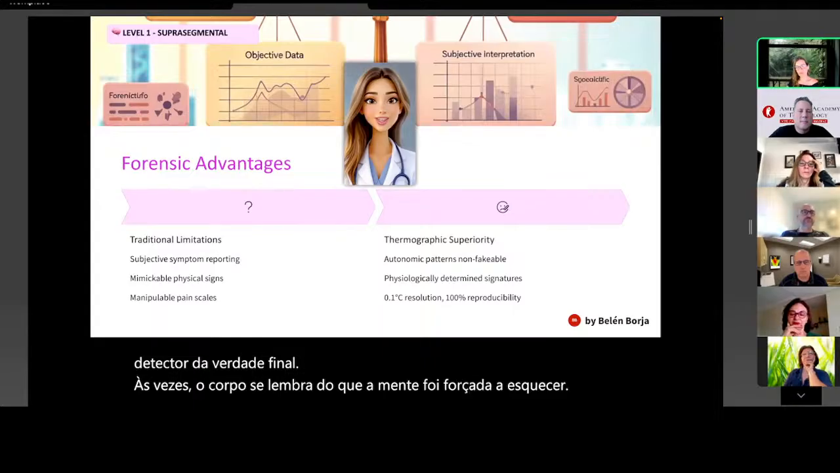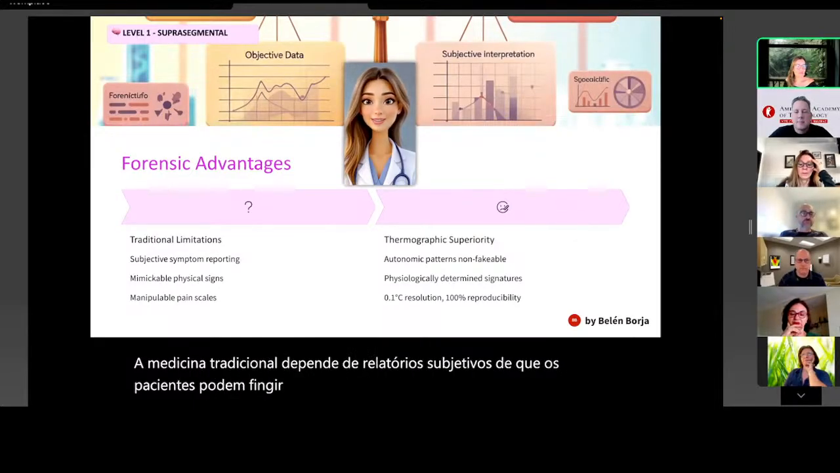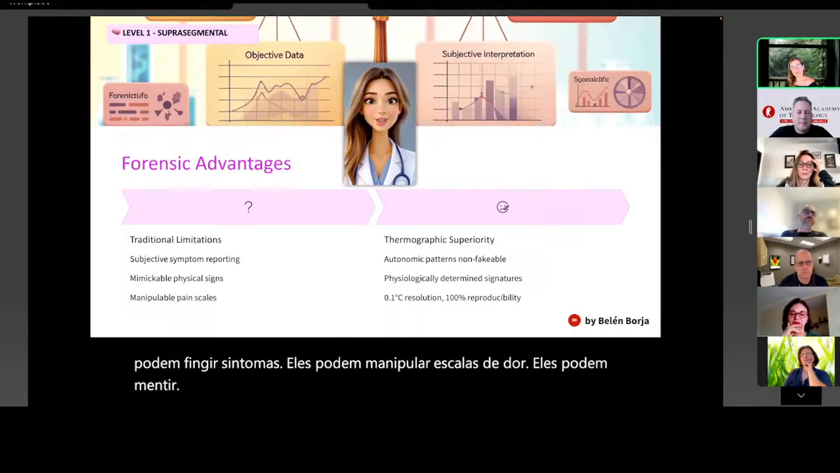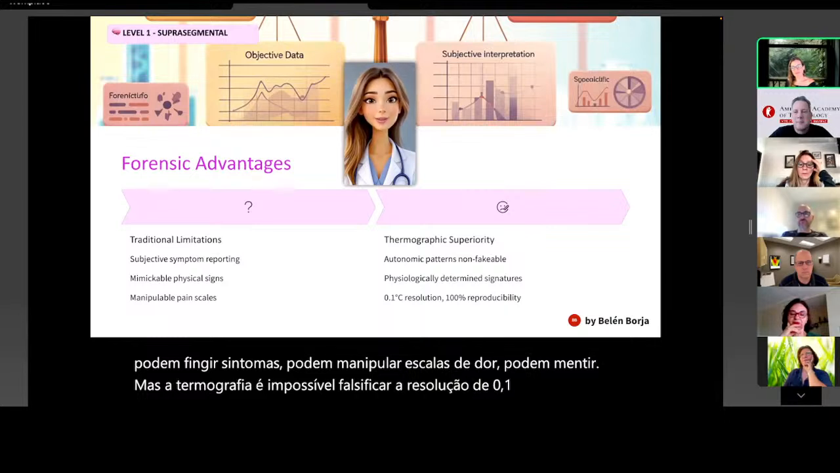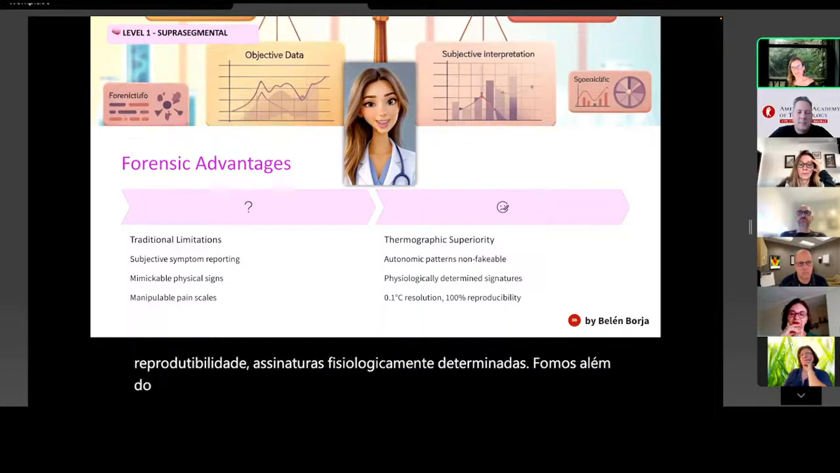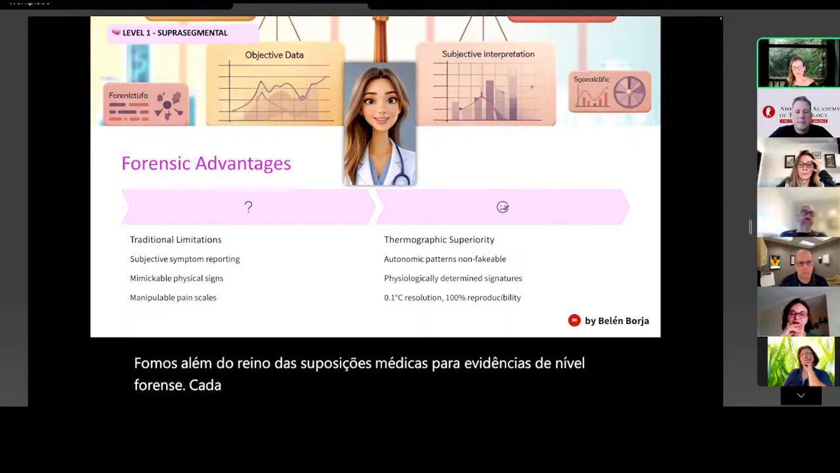Traditional medicine relies on subjective reporting. Patients can fake symptoms. They can manipulate pain scales. They can lie. But thermography, impossible to fake. 0.1 degrees Celsius resolution, 100% reproducibility, physiologically determined signatures. We've moved beyond the realm of medical guesswork into forensic level evidence. Every thermal pattern tells a story that cannot be fabricated.